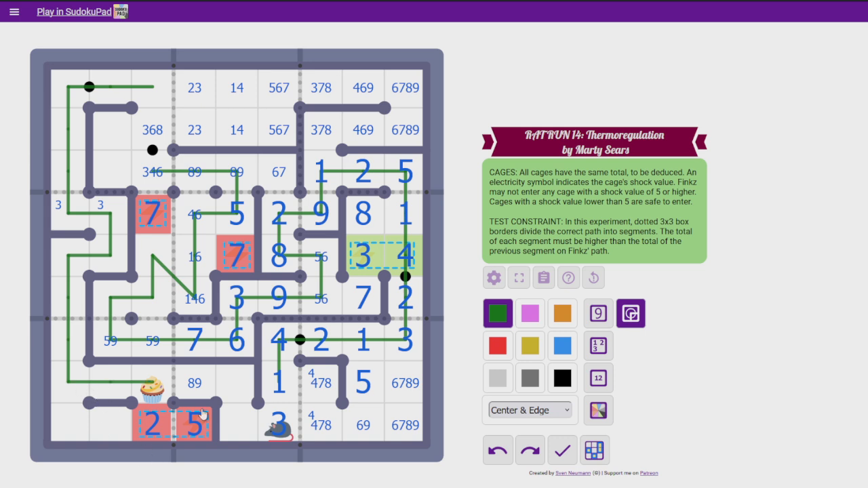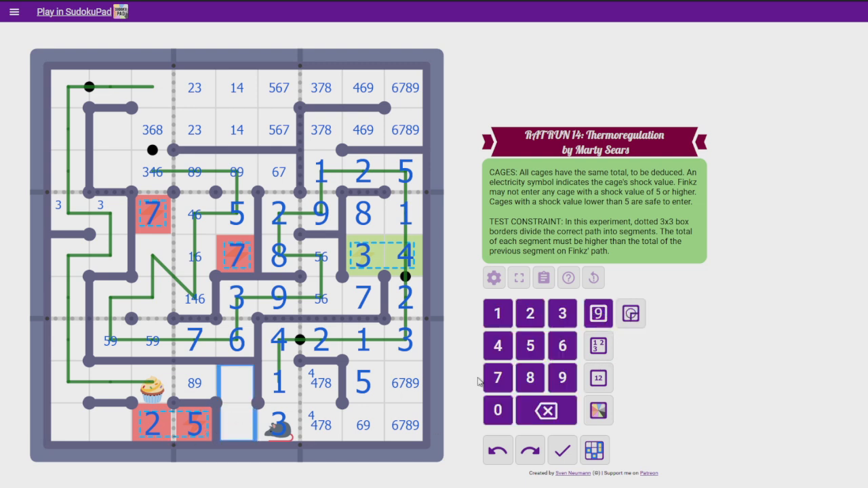And now, what? Are we cooking with gas now? These are 2, oh yeah, that's a 2. This is an 8 or 9. Are we cooking with gas? Don't know.